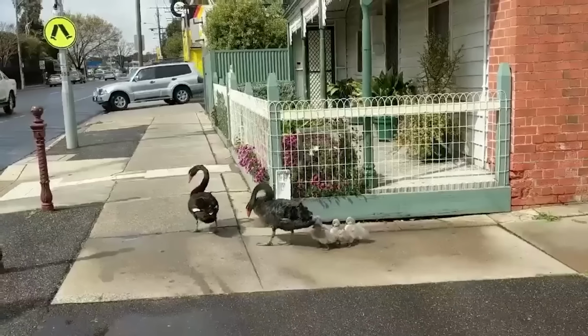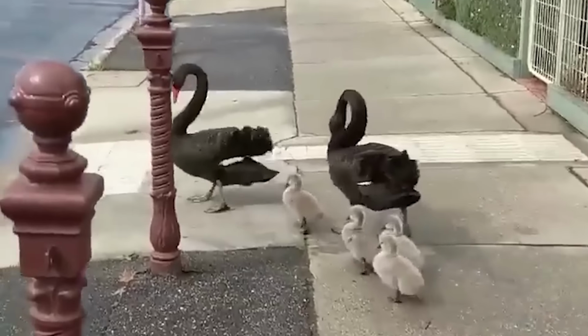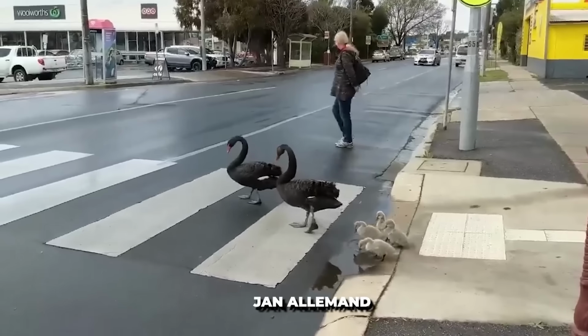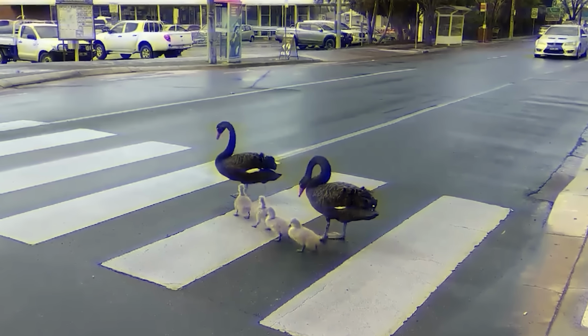Family of swans. In the charming town of Maryborough, Victoria, Australia, a lovable family of black swans has captured the hearts of locals and visitors alike. Jan Alamonda, a resident of the town, has been delighted by the regular sightings of the swan family, comprising Mom, Dad, and their 4 adorable cygnets.